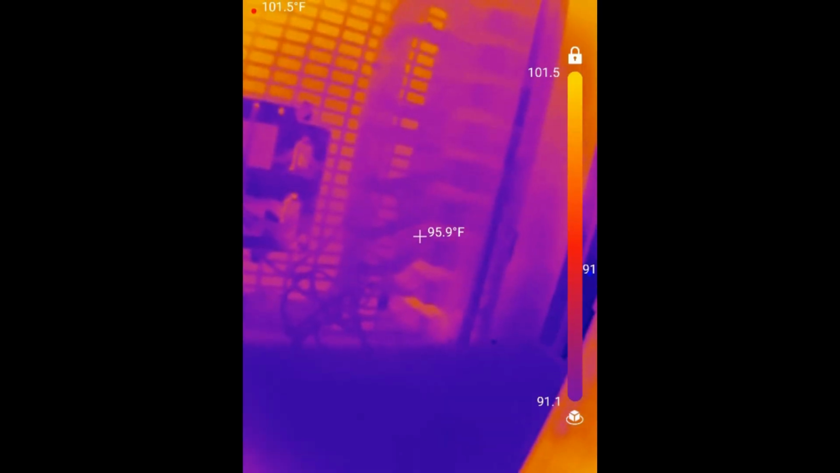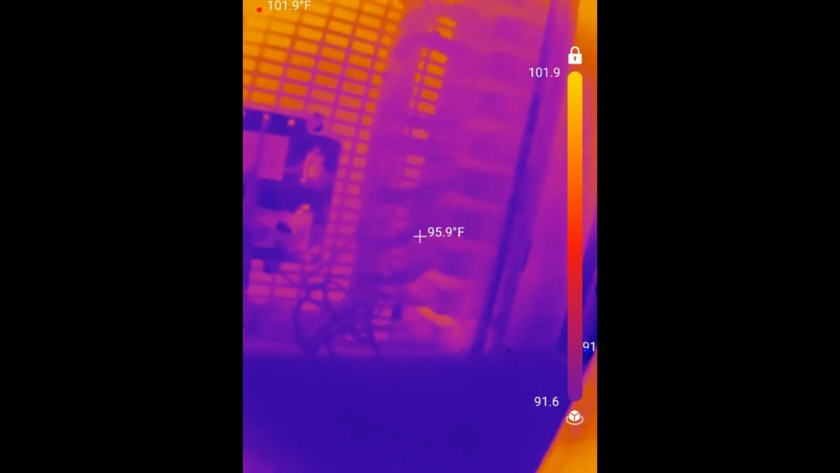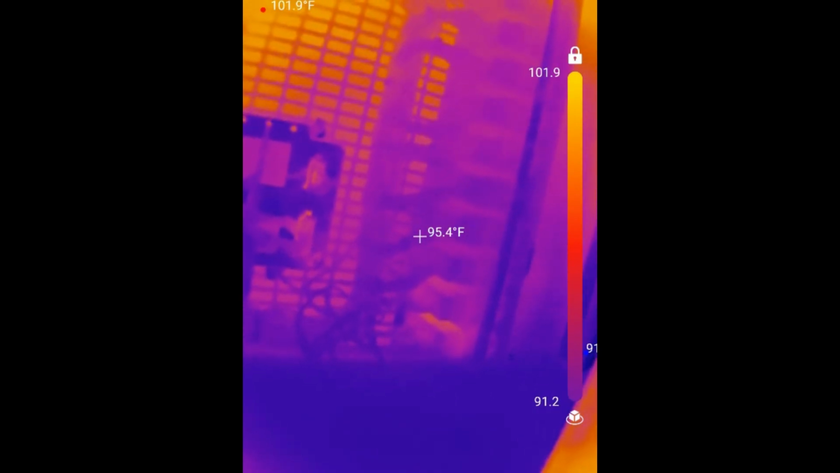So let's jump into the thermal imaging. That 6 millimeter squared wire feeds a circuit here at the bottom of the screen on the right hand side.